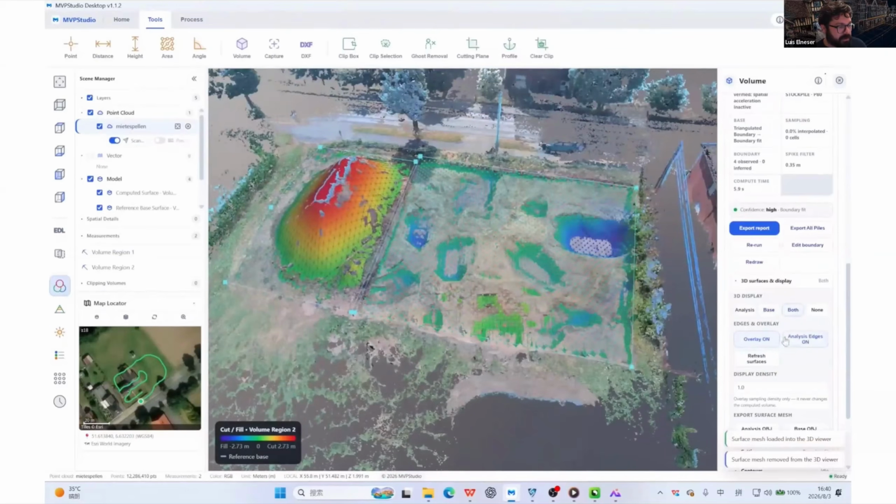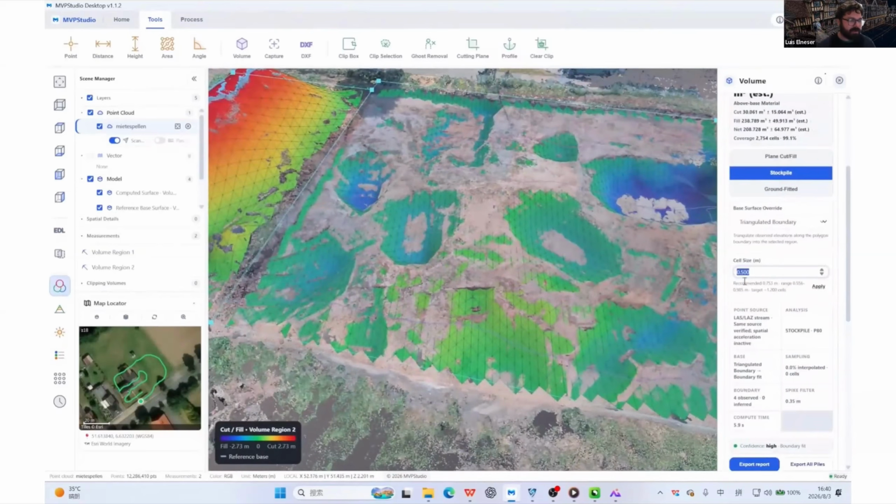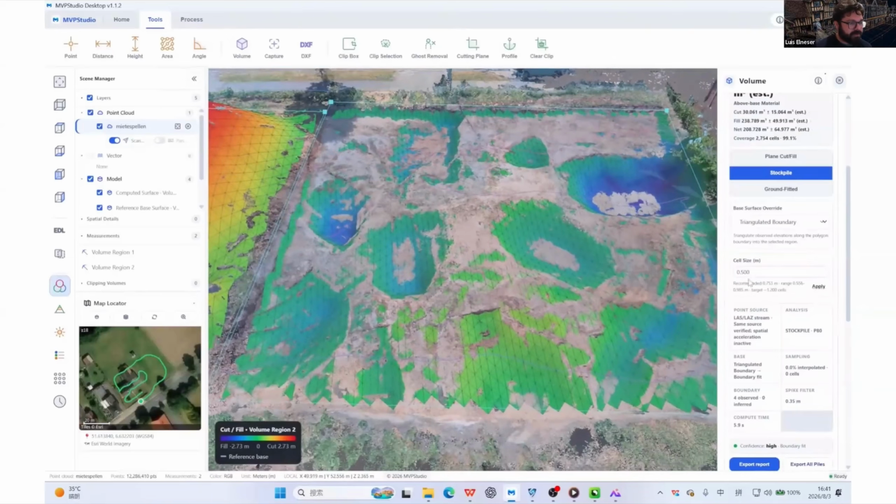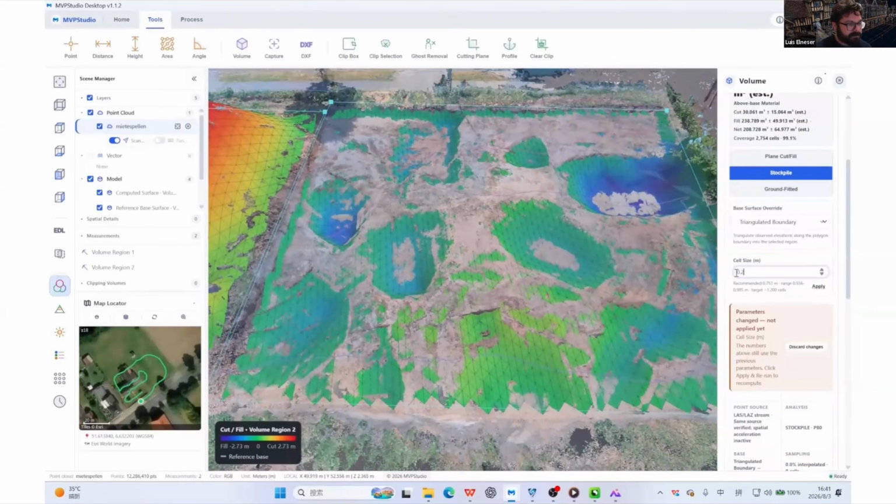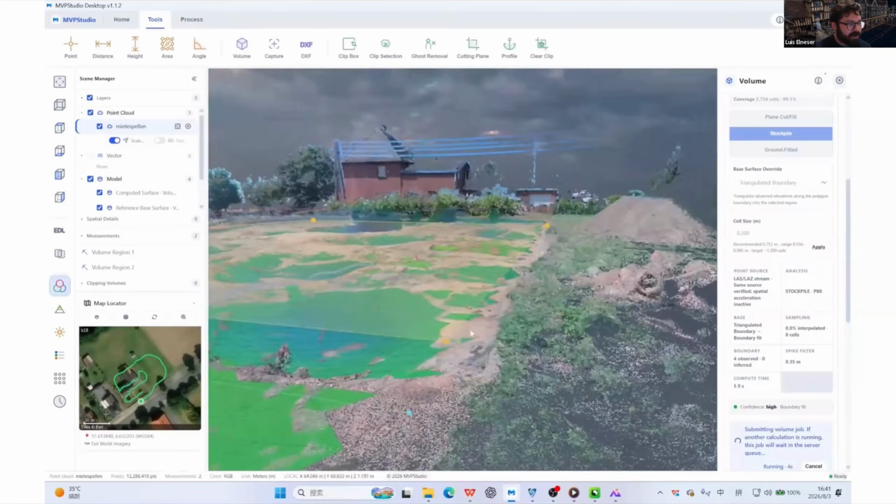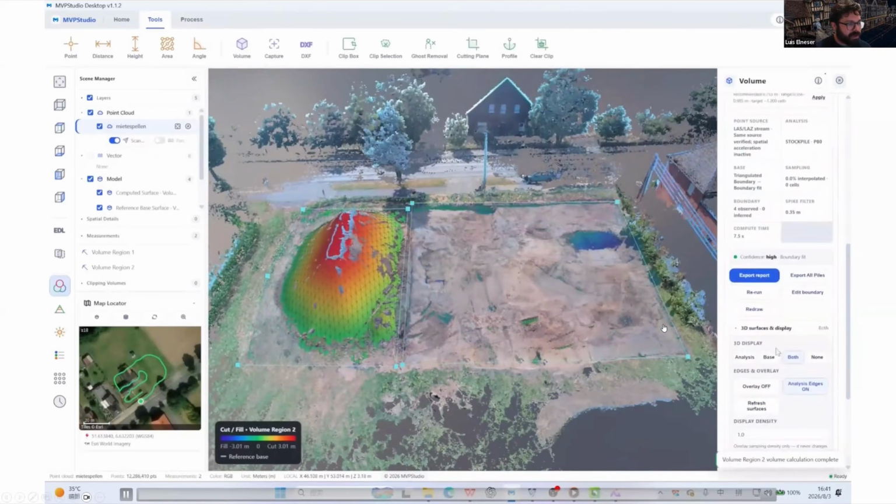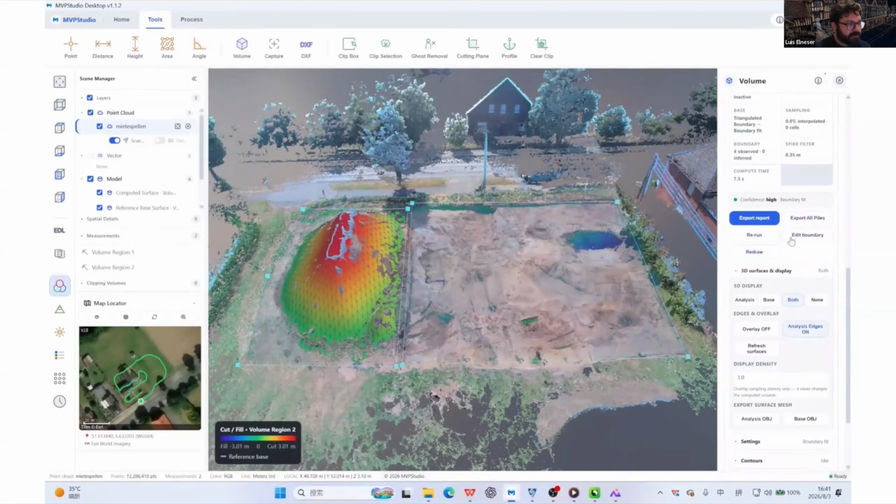So if the resolution needs to be changed, the points can tell us how it's best fitting to the surface. So we're bringing it down again in resolution, and it recalculates again.